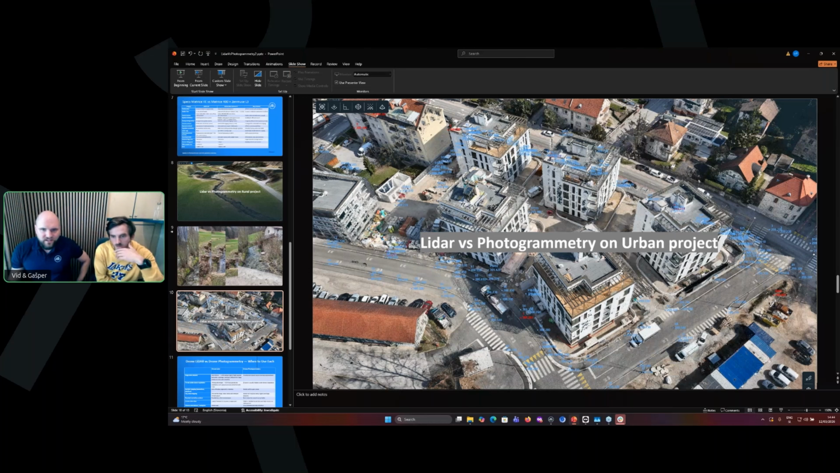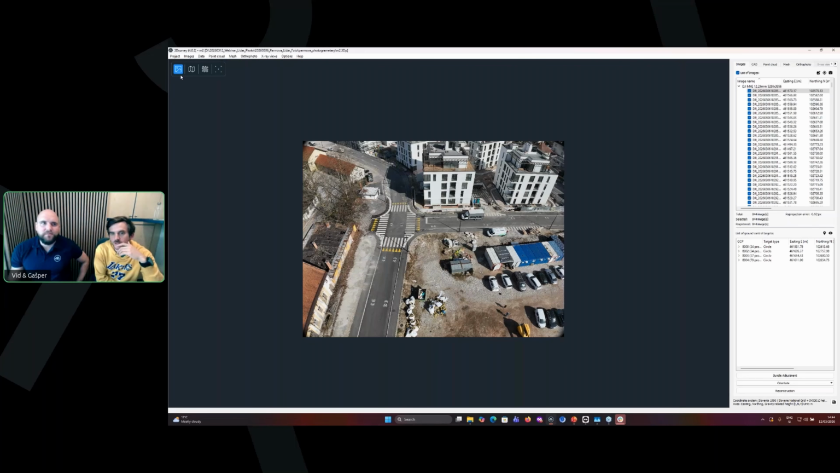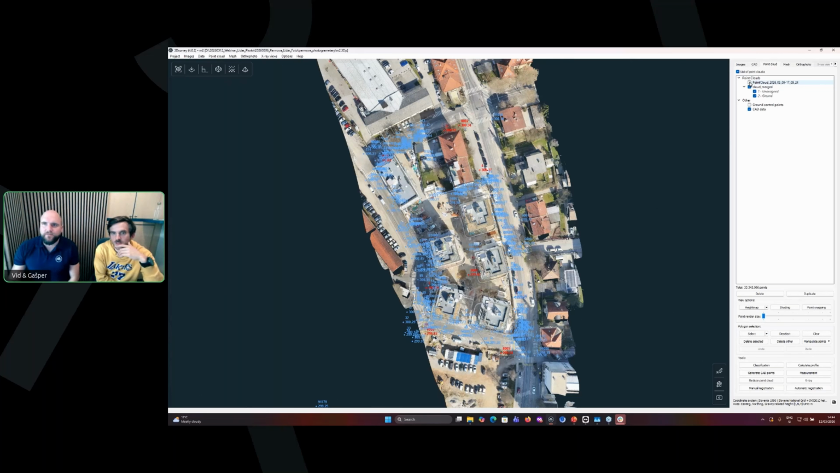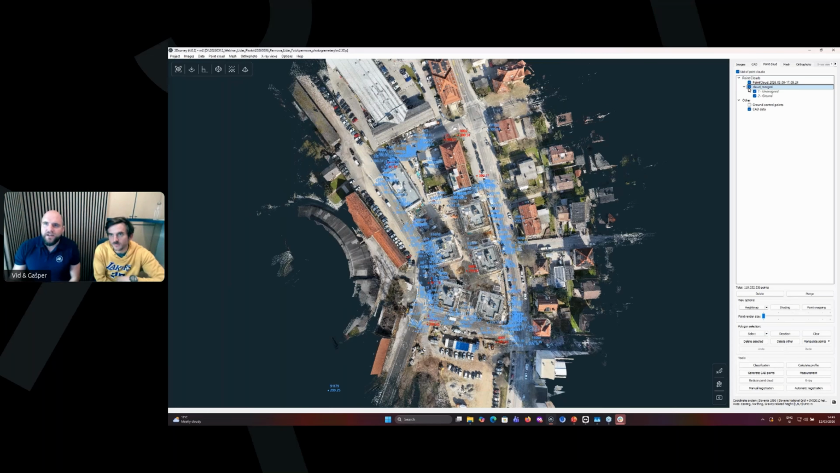Okay, let's see. The project has finished loading. Yes, it has. So here in this example, again, we did a similar thing. We have here in one project together photogrammetric and LiDAR point cloud. So this is LiDAR and this will be photogrammetry. We just need a second, then we enable it.